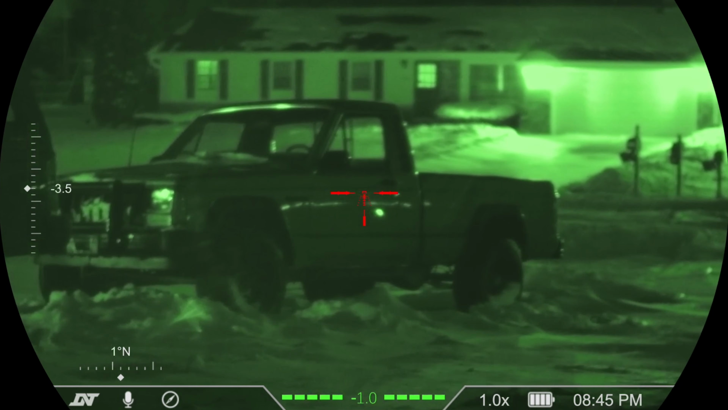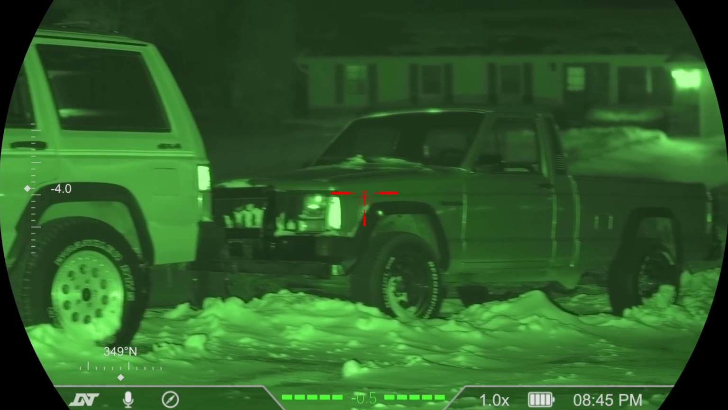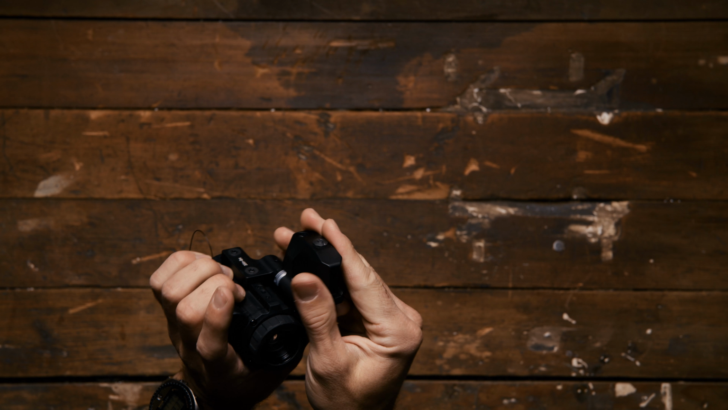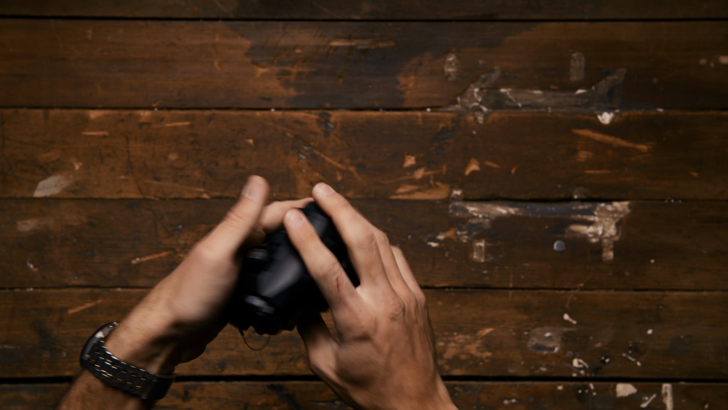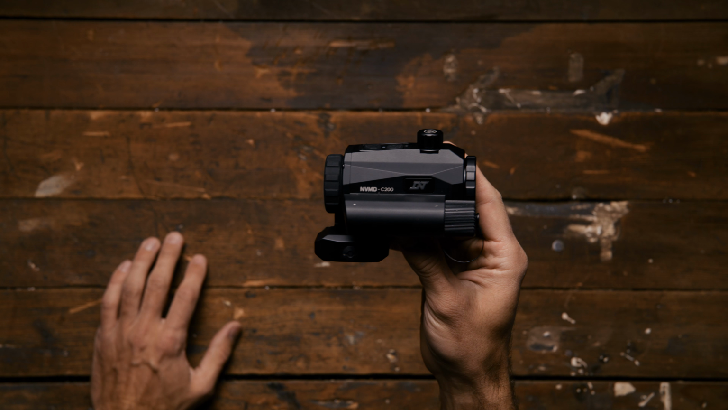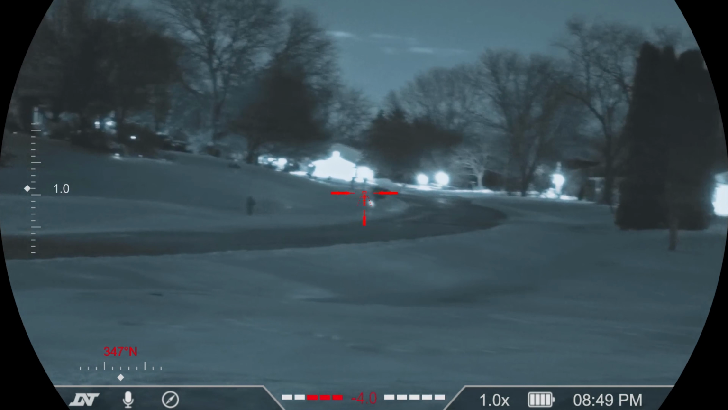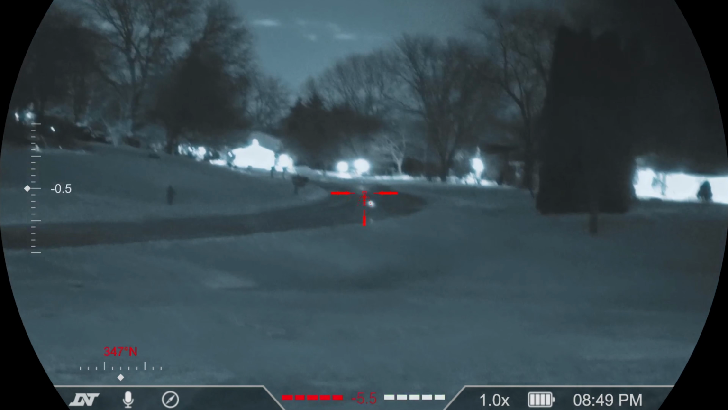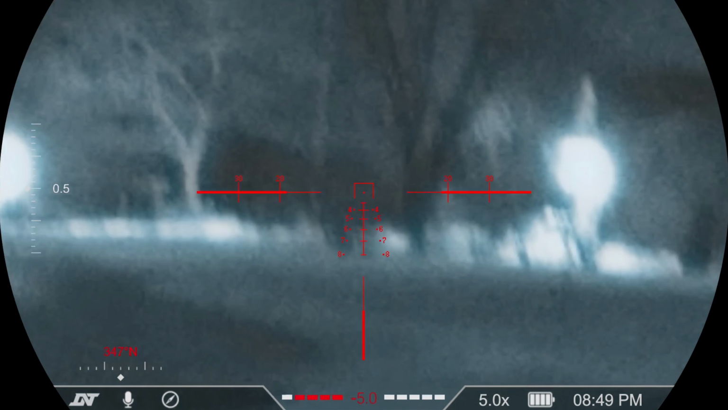As far as the build quality, it's fantastic. This thing feels very premium. It's heavy, and the mount is very nice. Nice positive clicks when it's going in and out of that mode, and it just feels like a nice quality unit. In person, this thing looks way better than I think it does even on video. It definitely looks clearer than in the recording, when I put the camera behind it. But this thing's cool. It works with your red dot at night.